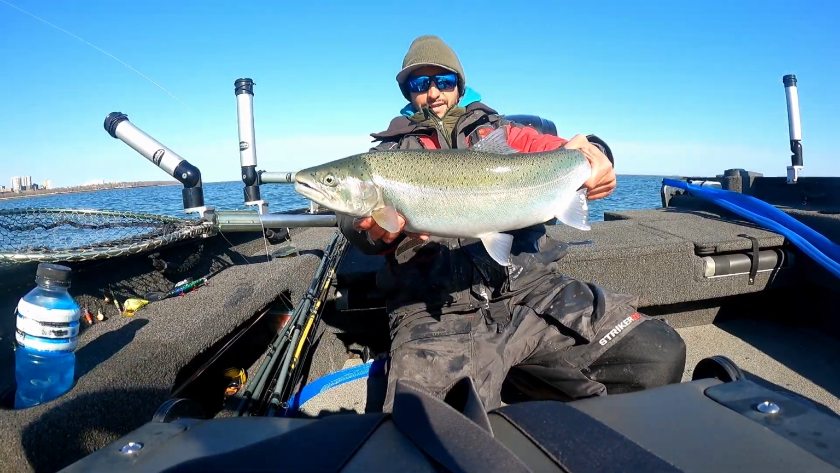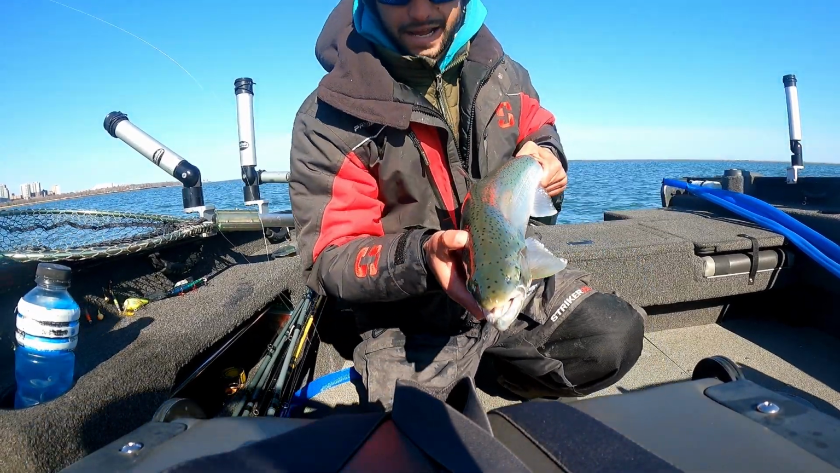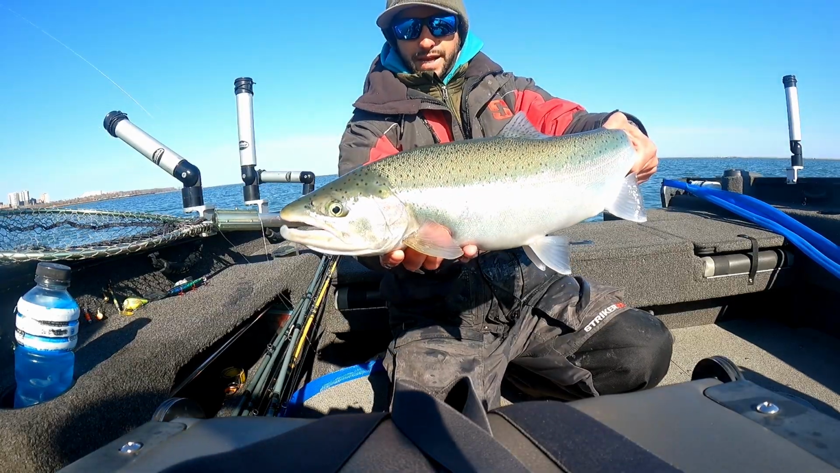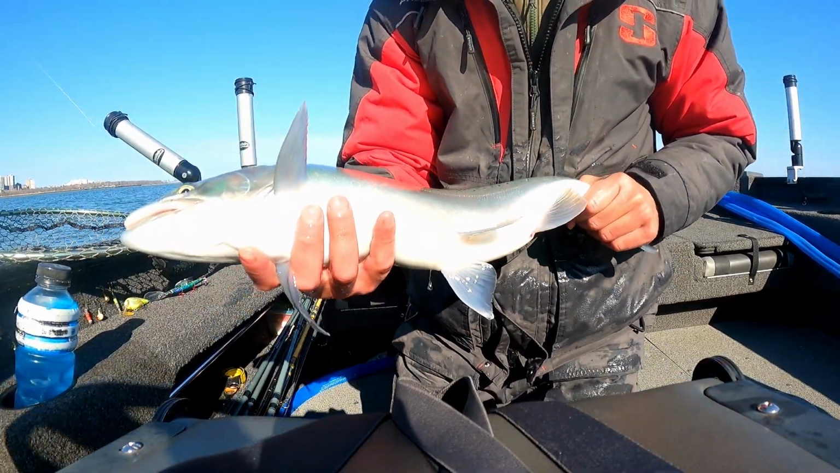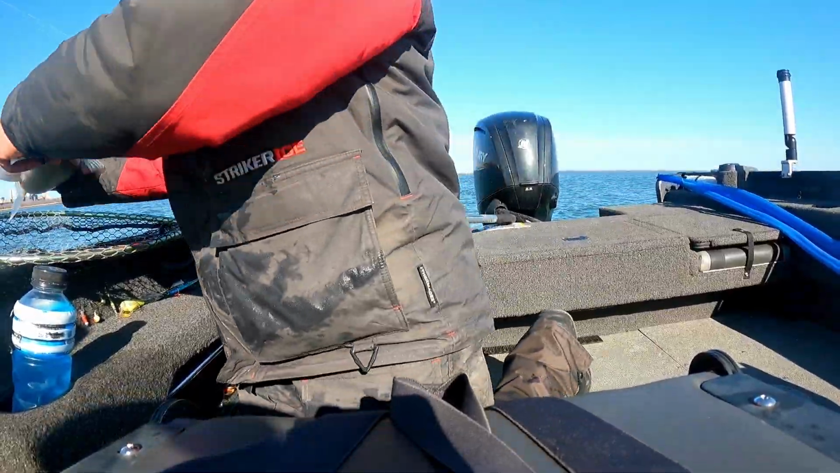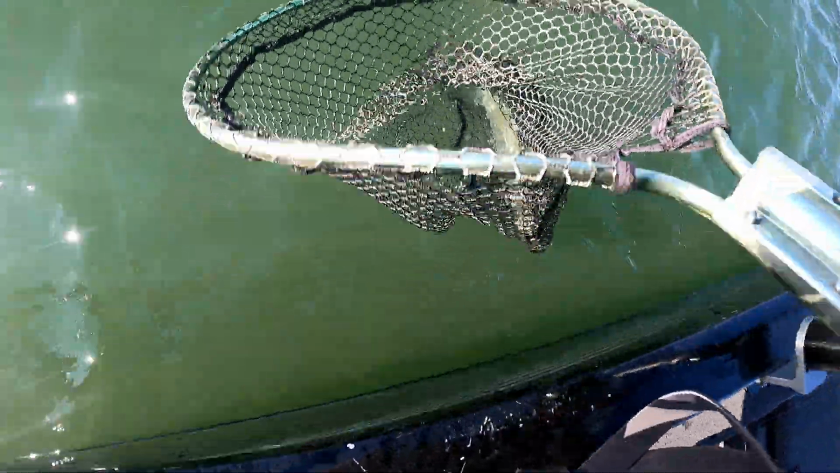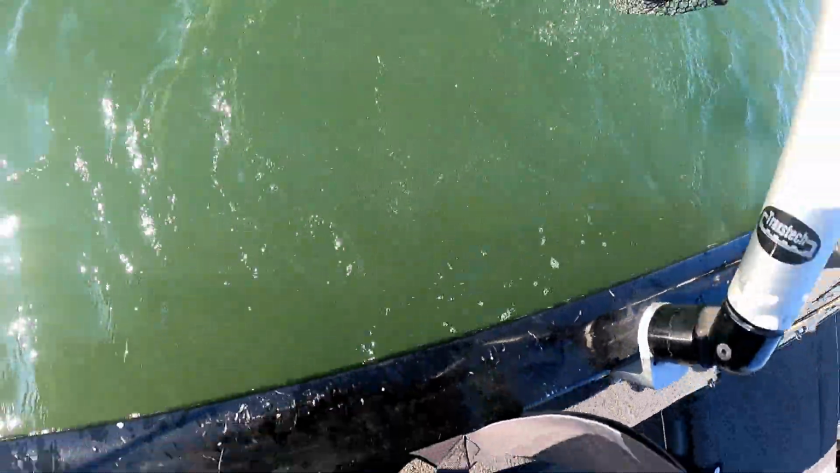So there you go. Love looking at them. They're just so cool. They almost have an emerald green on the top of their head. We're going to get this fish back in the water. So pretty. All right, guys, let's dump her back. It's going to go like that. There it goes. Spring is here.